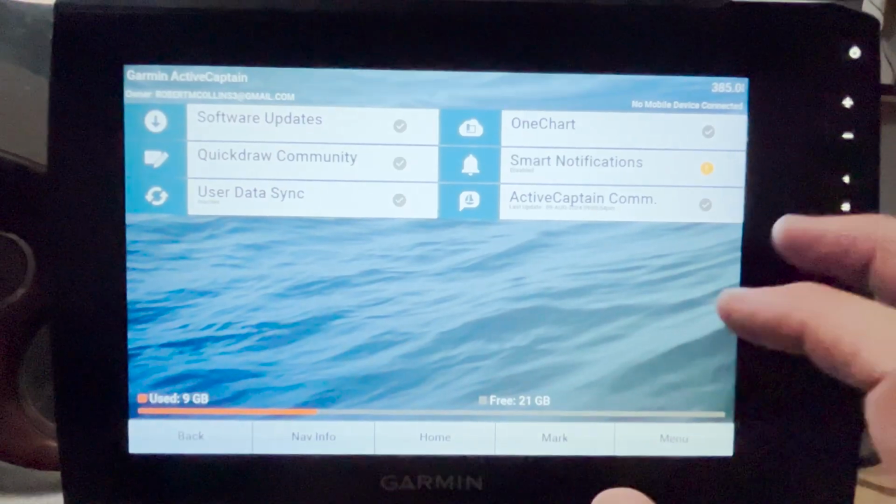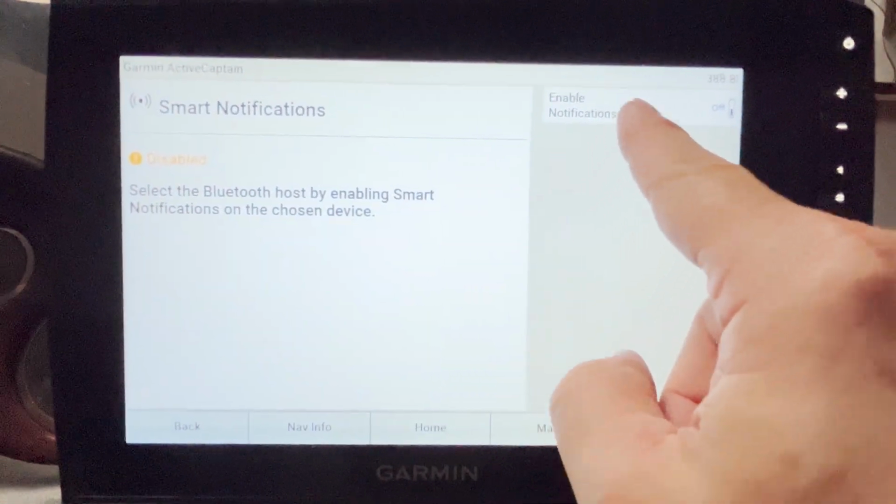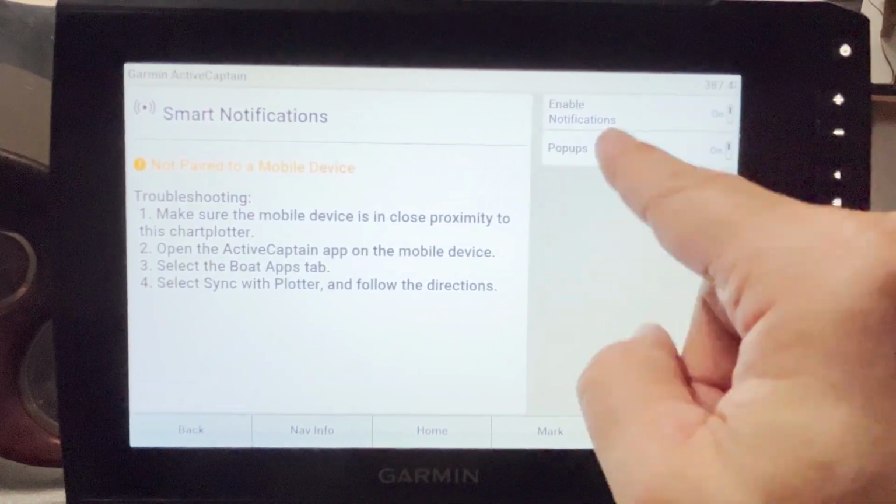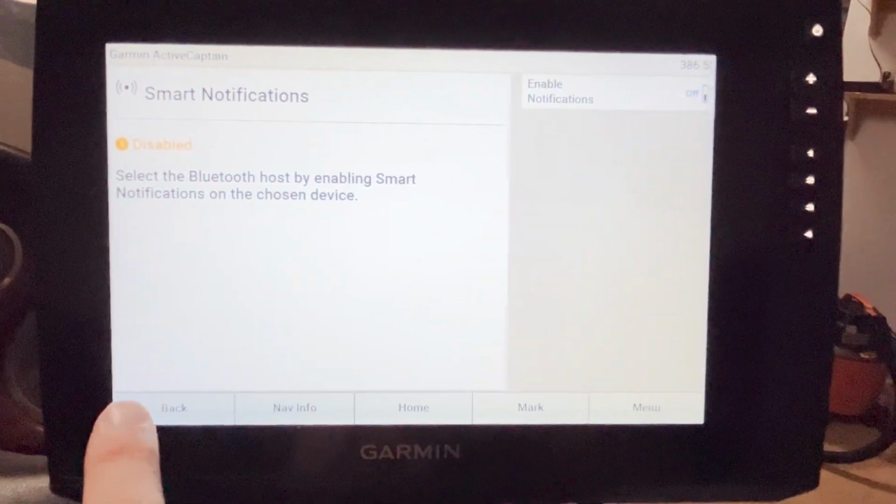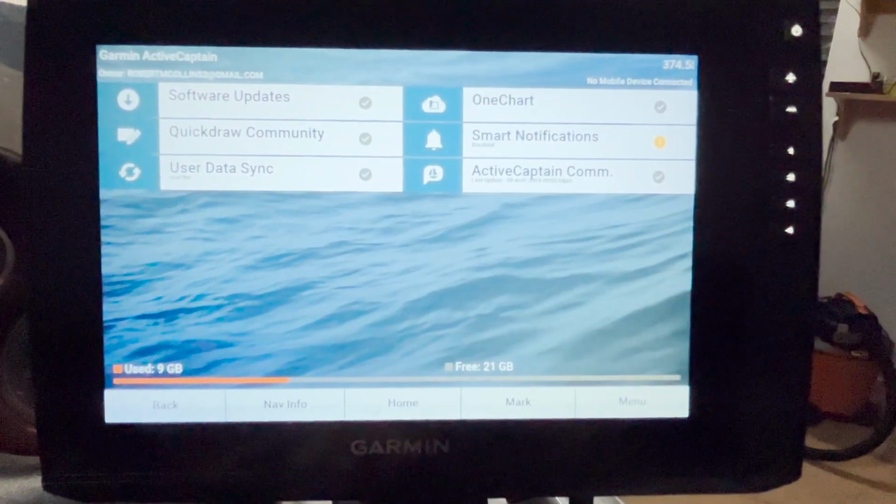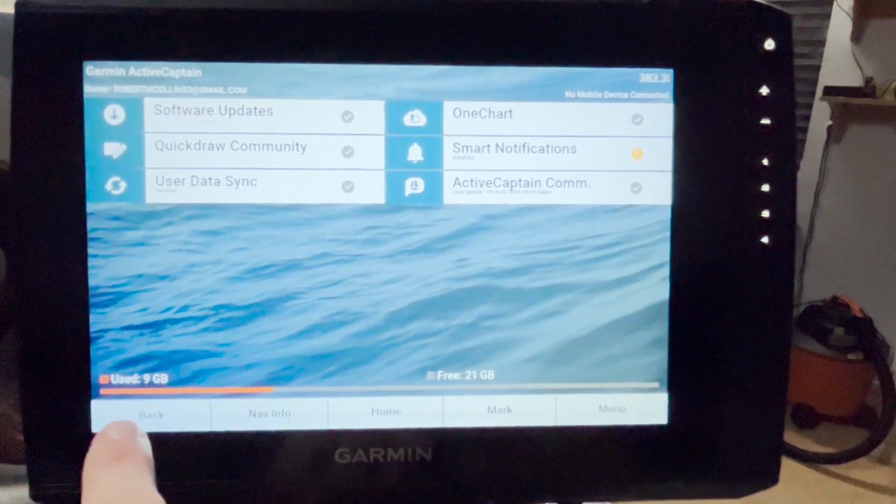Just go into Active Captain and turn on and off your smart notifications. So enable, you can also turn off the pop-ups there. I'm going to turn mine back off so I don't get those, but that's where you go to shut those off if those are bothering you, or if you want them, that's where you go to turn them on, is the smart notifications yes or no menu, basically.